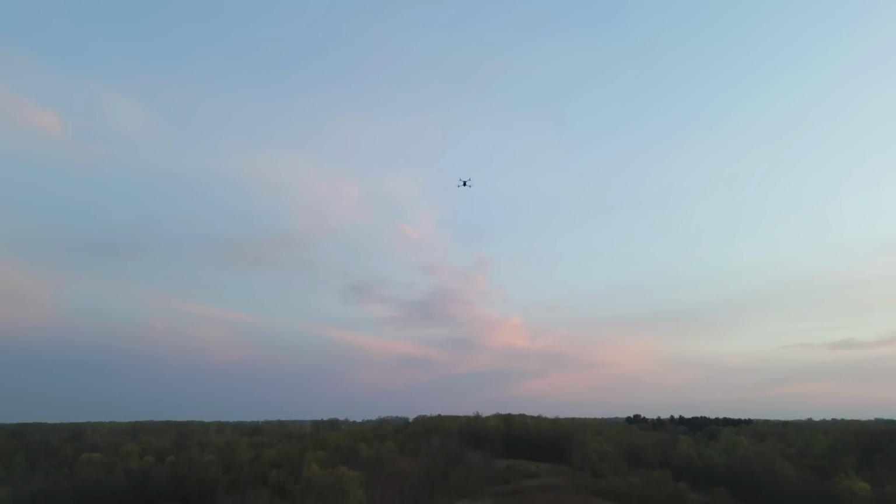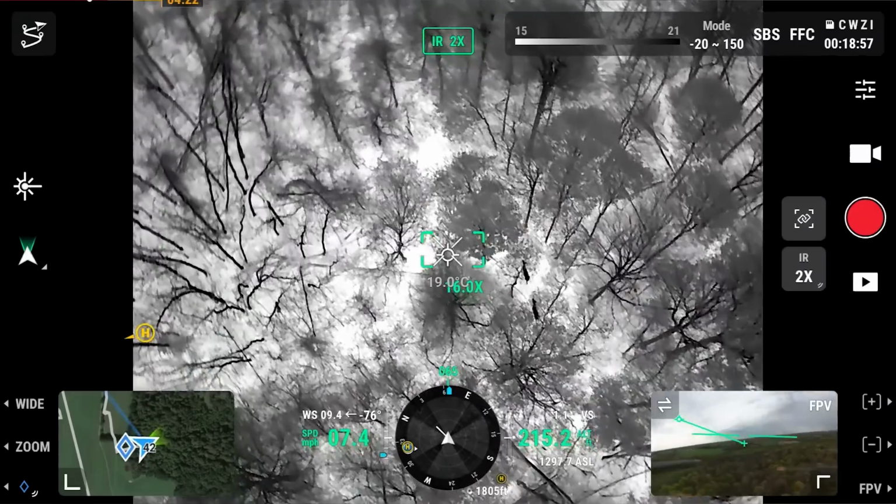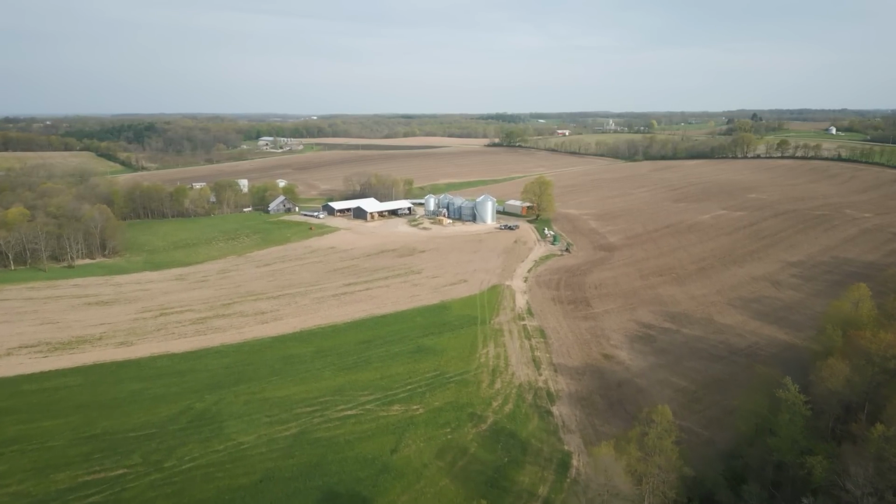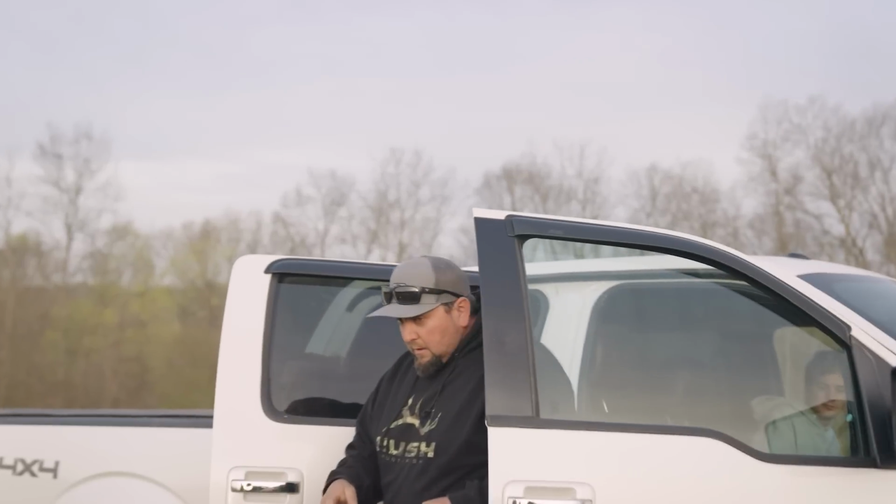We got eyes on the elk, so we're gonna keep the bird in the sky, always keep an eye on them. The sun's coming up, that's okay because we have eyes on the elk already. But right now, the manager of the owner of the elk has gone to ask the farmer whose field they're in if we can actually go onto their property to tranq these elk. So we should be hearing back from them shortly. Anytime now, he'll be coming up the lane here, and he'll either give us a thumbs up, we can go after him, or if the farmer's being difficult, it'll be a no-go.